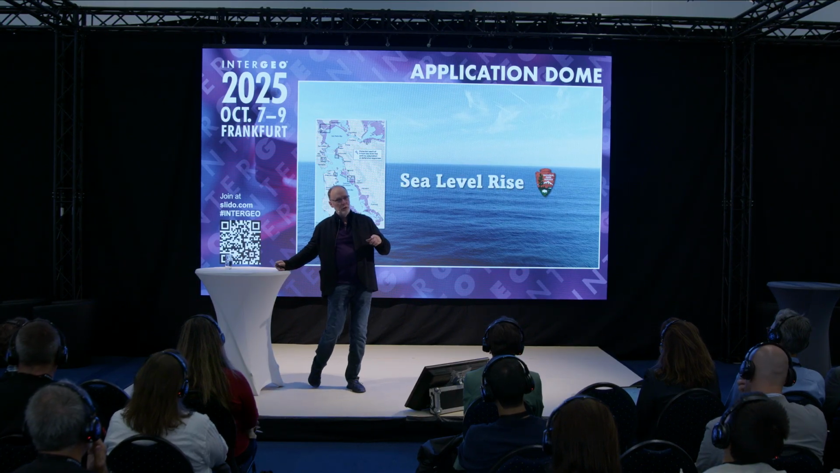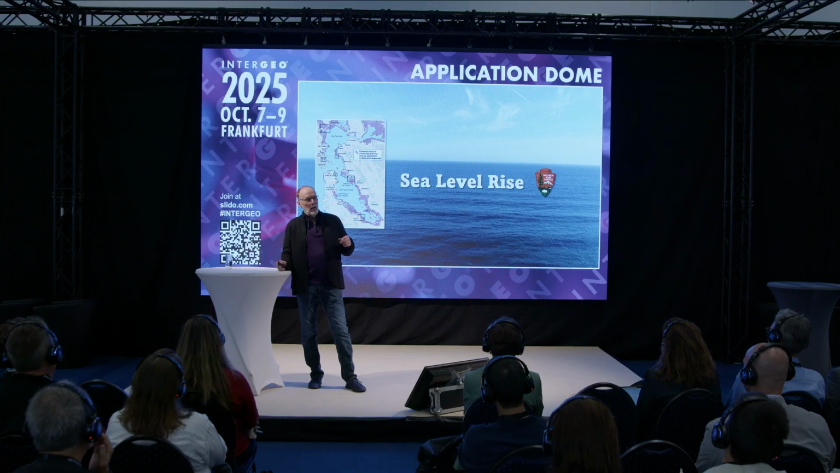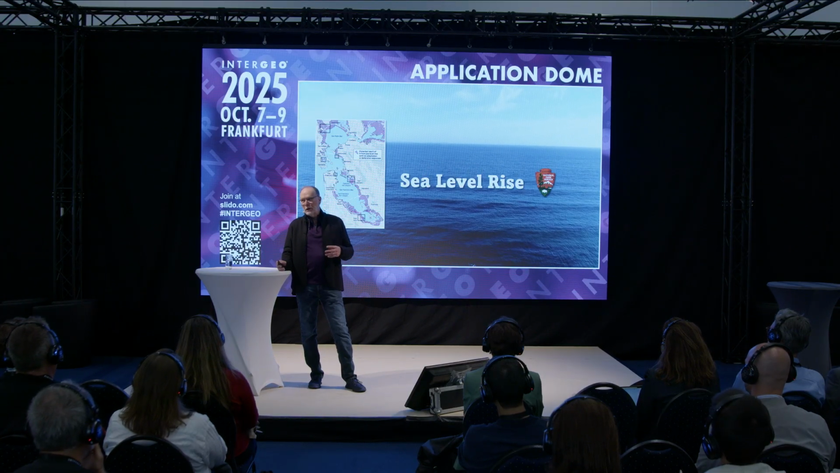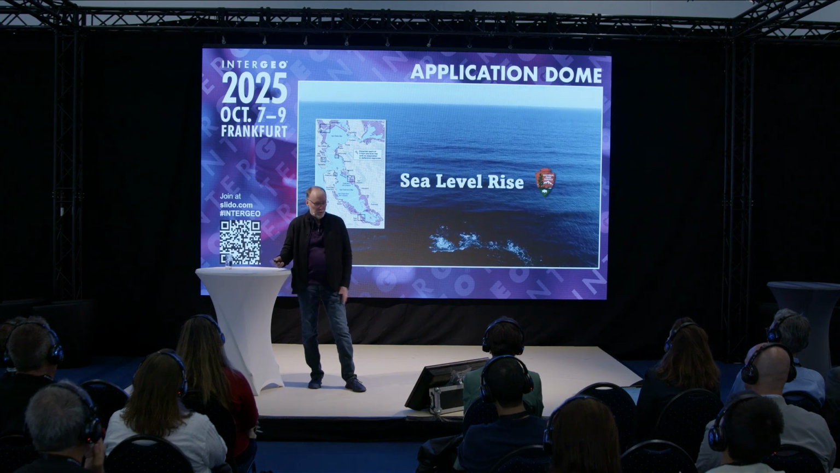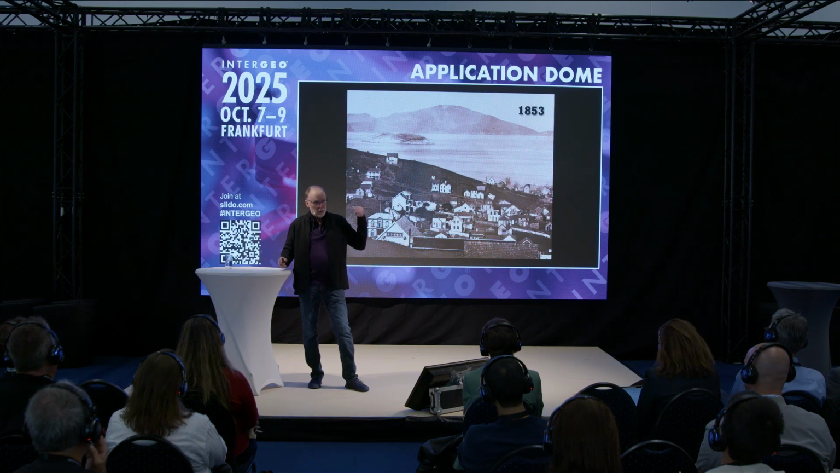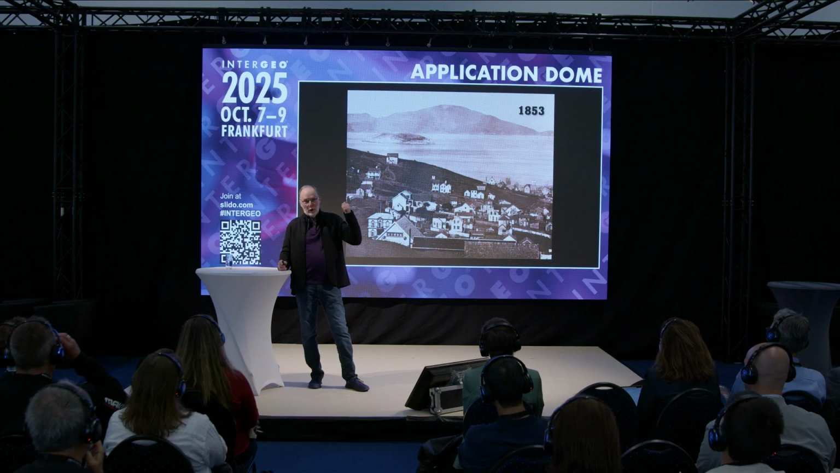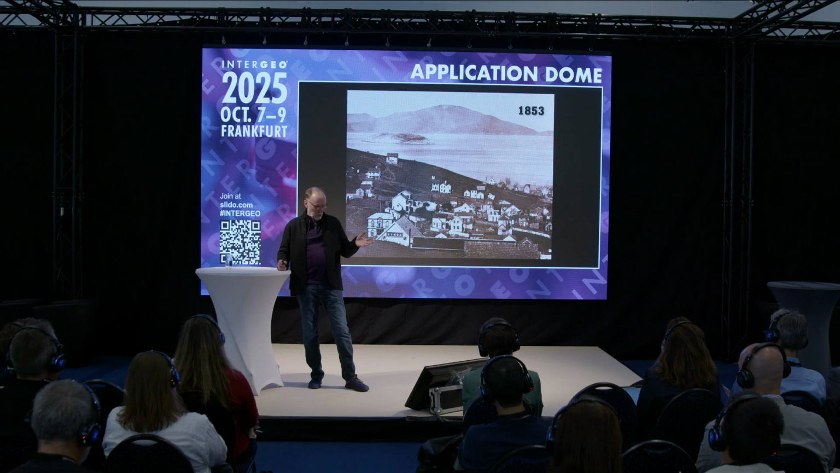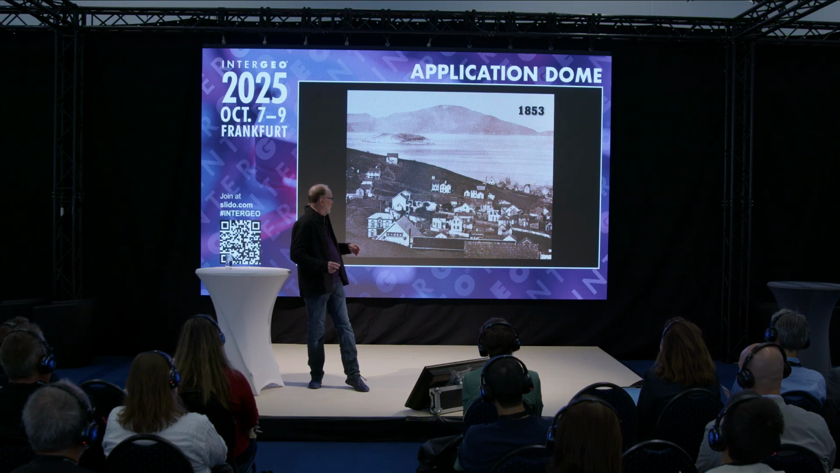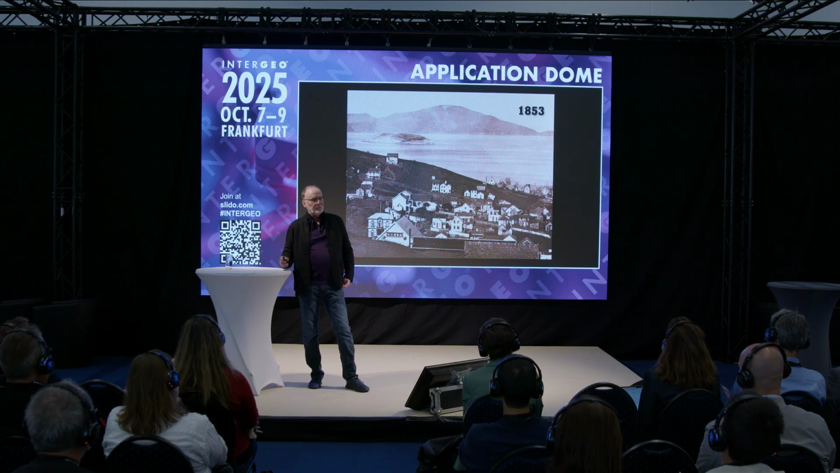But first, Alcatraz actually has a long history that extends far beyond the prison that's so famous. This is the earliest known photograph of the island in 1860. Now, American history-wise, that is, 1853.